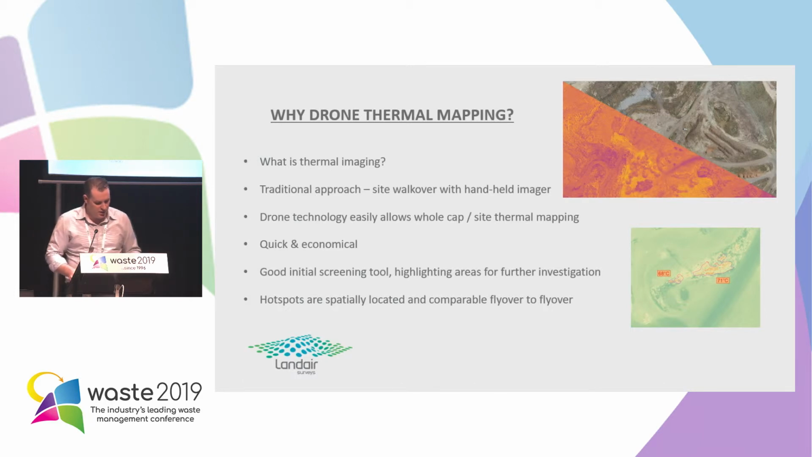So it's a bit of a challenge with the handheld imaging approach. And drone technology can meet this, and it easily allows whole cap and site thermal mapping. It's not limited to a nominal gridded walkover of a site, but it's also perpendicular, viewing straight down to the image being measured, so you get a better idea of spread of any potential hotspots. And it's also quick and economical. A standard cell, it's half an hour to map it out.